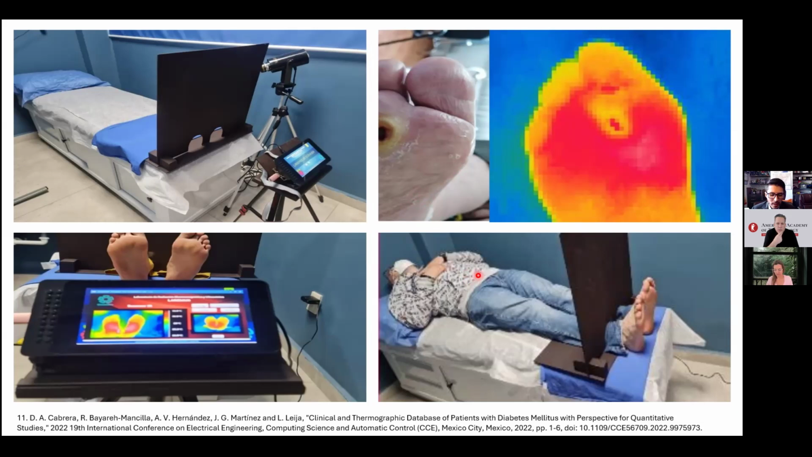There is no correct follow-up situation in our society. So we are restricted to images that capture the temperature at the moment of the study, and we are not aware if next week or next month it will change, be better, or be worse.